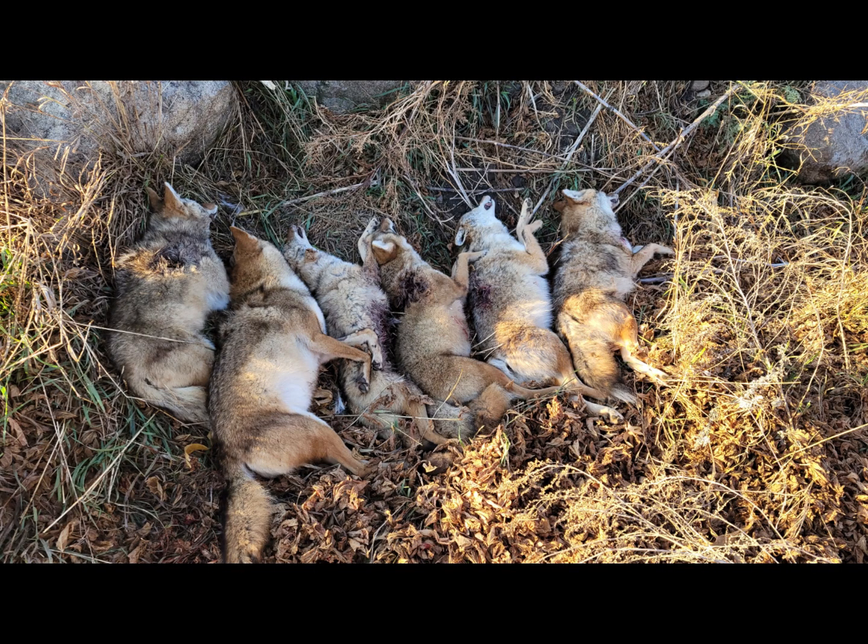And here's all six for the weekend. All in three sets, 2 nights. Oh, look at how big that male is, the second one from the left. I probably should have weighed him. He's a big boy.